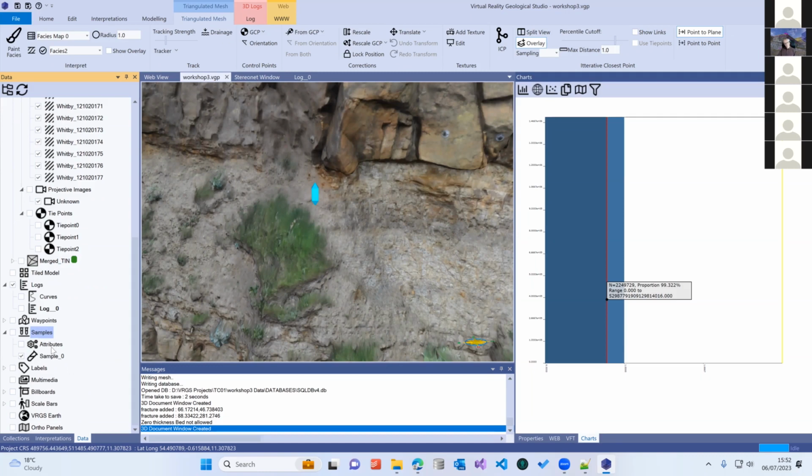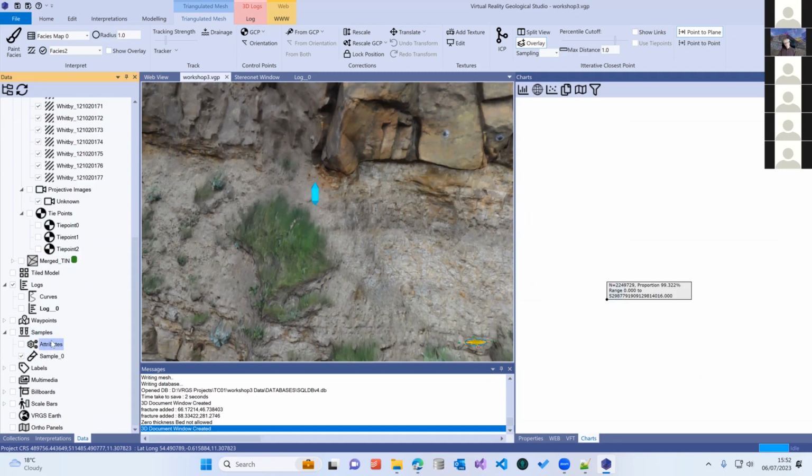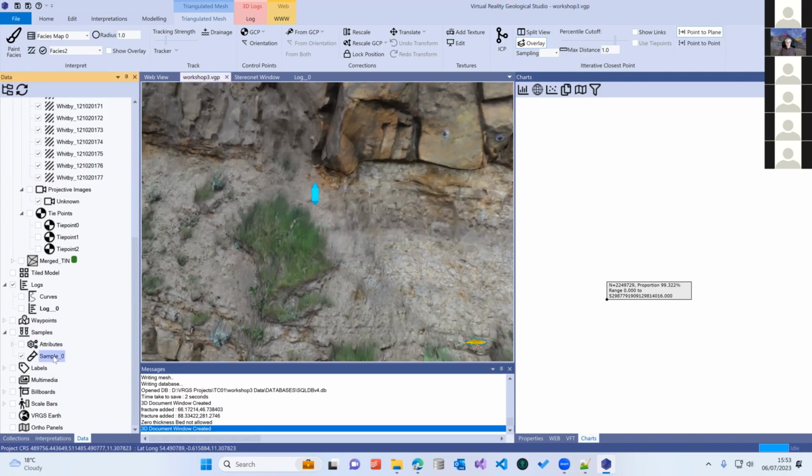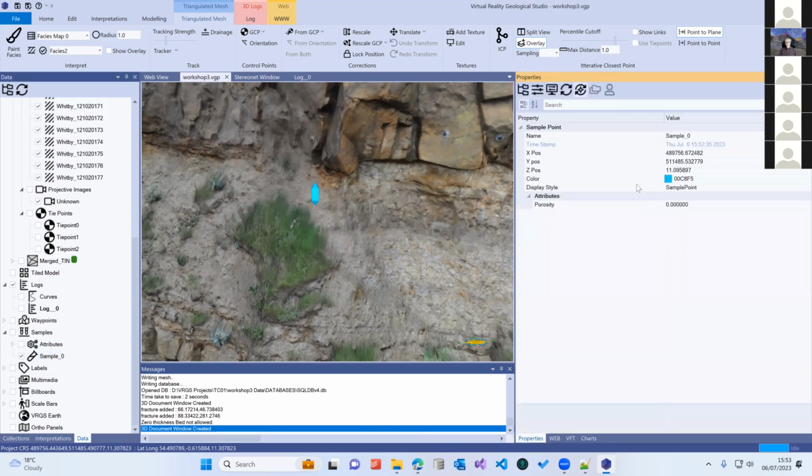A lot of the objects that we have, you'll also notice there's a subgroup inside the folder, which is attributes. And you can add a whole range of different attributes that are attached to a particular parameter. So here we could add a continuous value, which could be porosity. And then when you select your sample, it has that porosity as one of its attributes, which you can then start to add to.